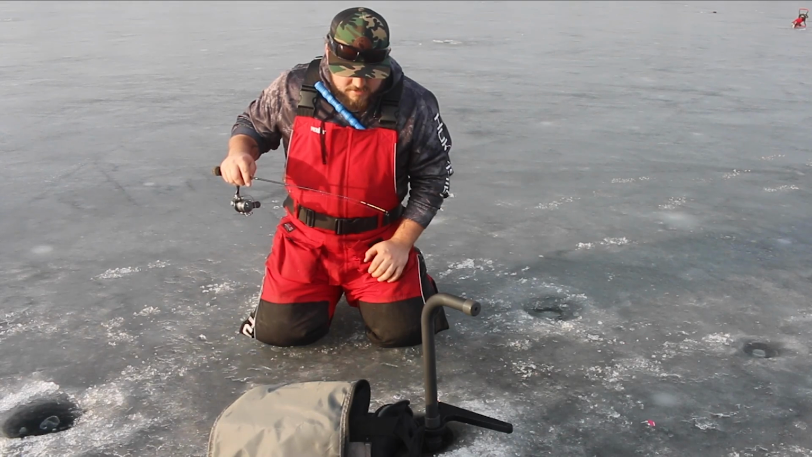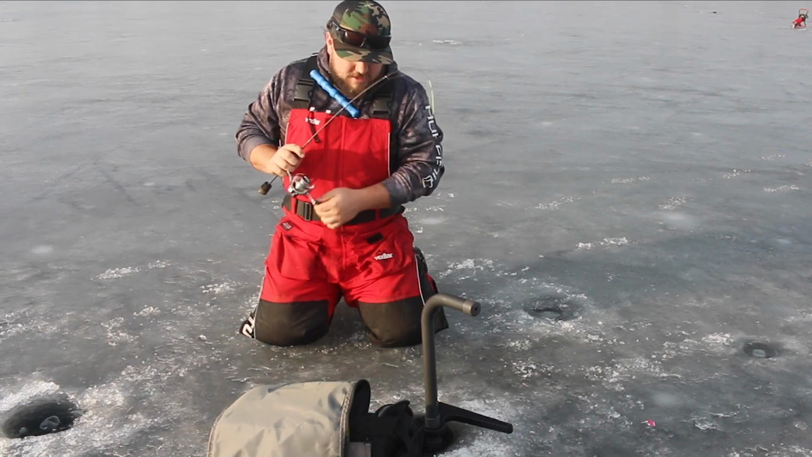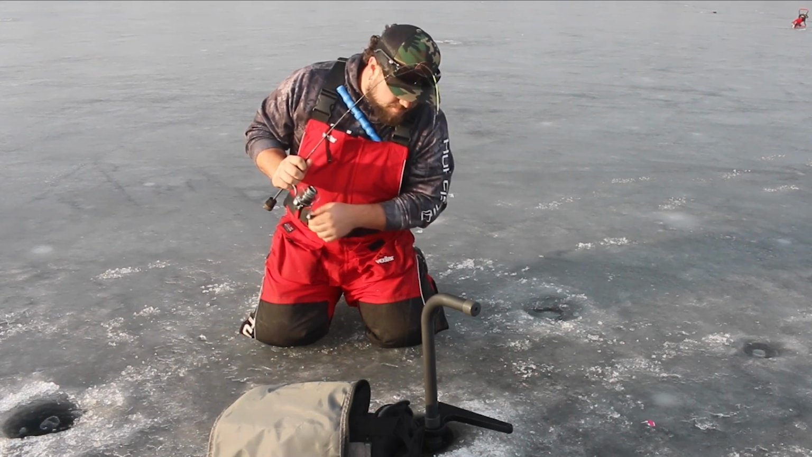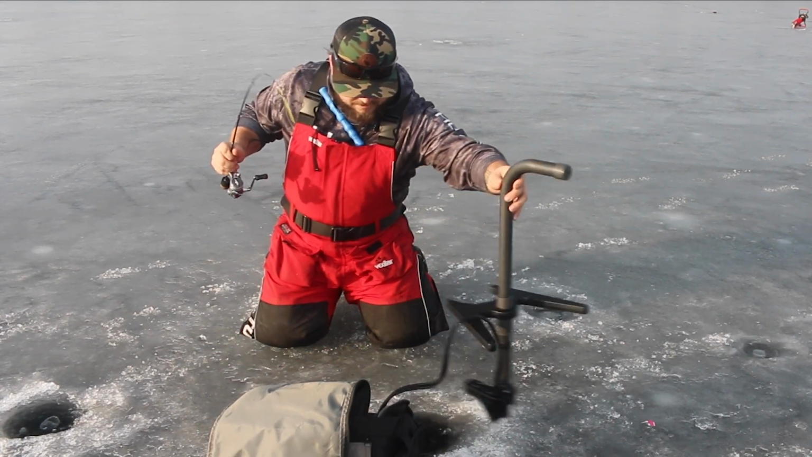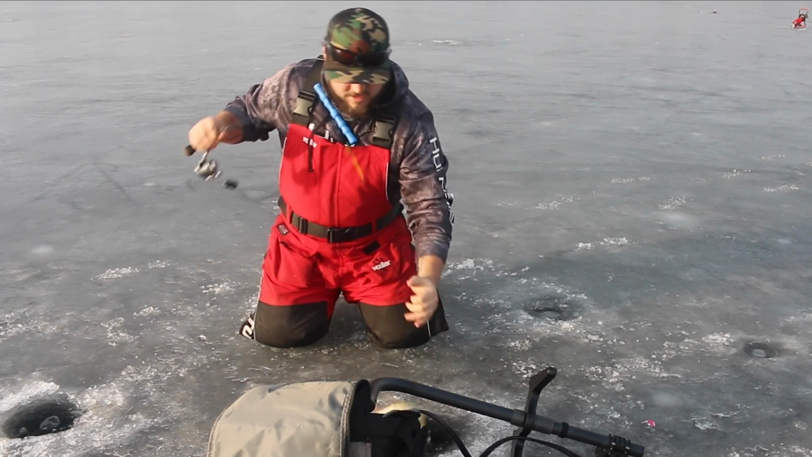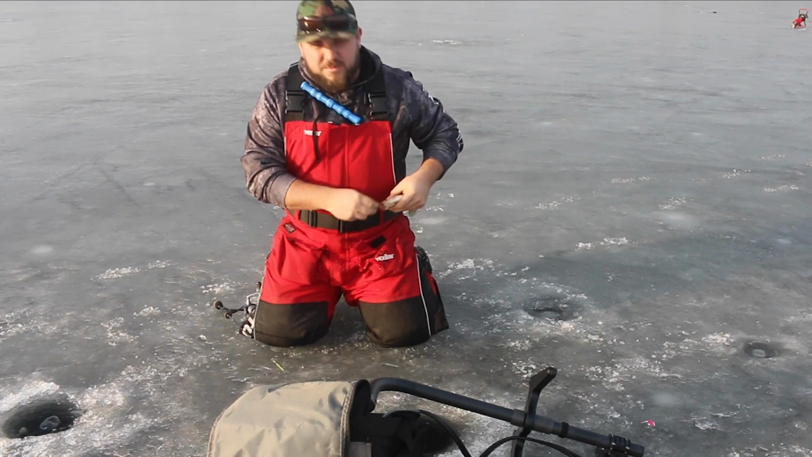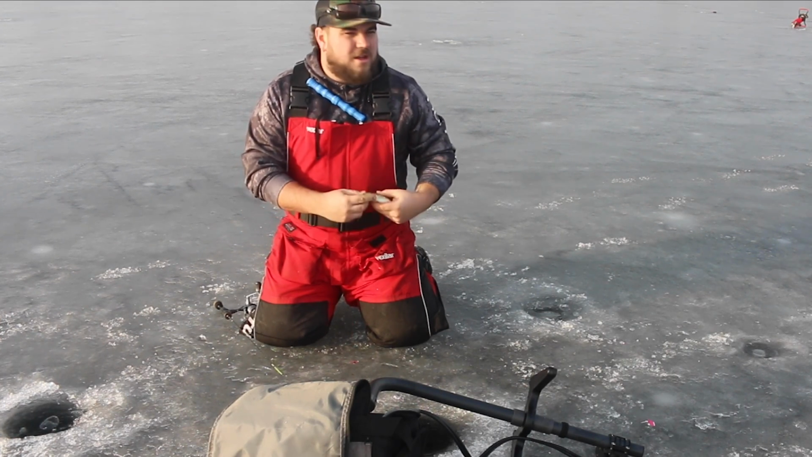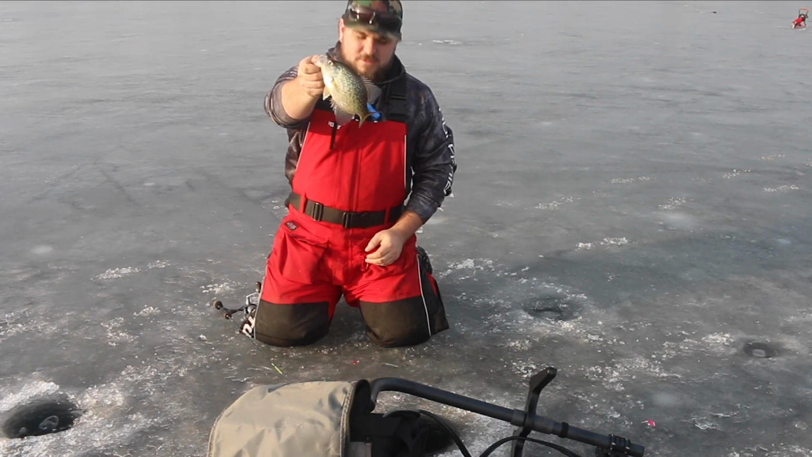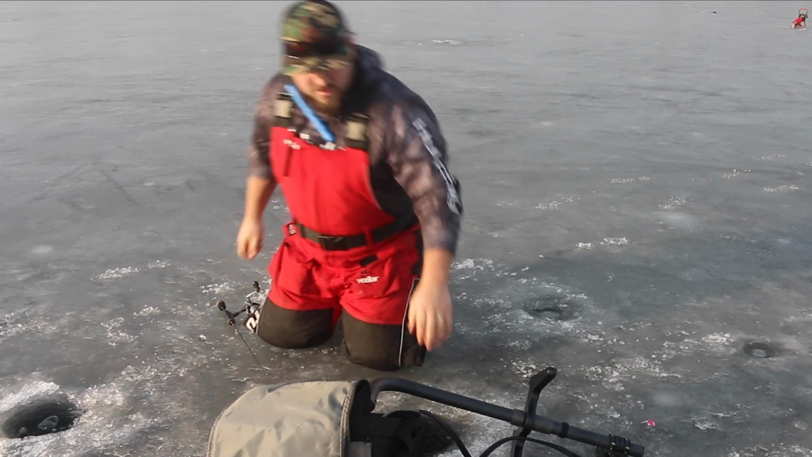Coming in hot. There he is. Just like that. That fish came from 5 feet away and wrecked that jig. And it's a crappie. Mixed bag, like we were saying in the intro. Not a big fish. Borderline table fare, but you're getting a rod.